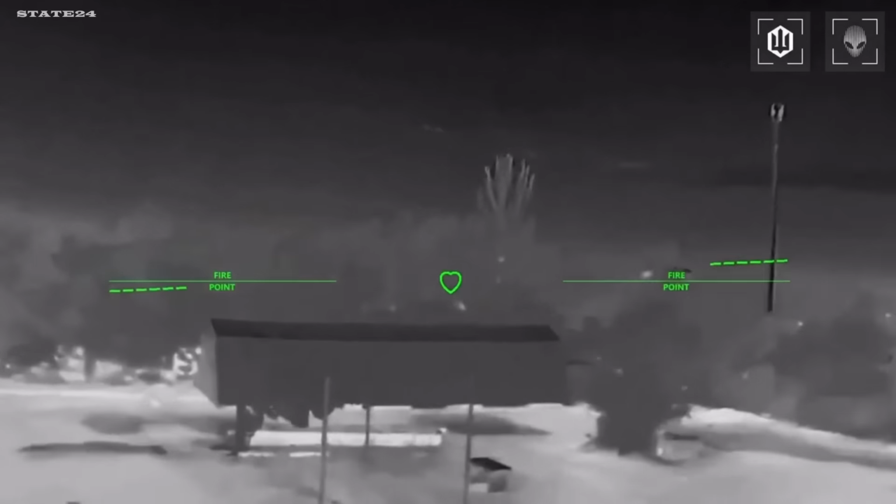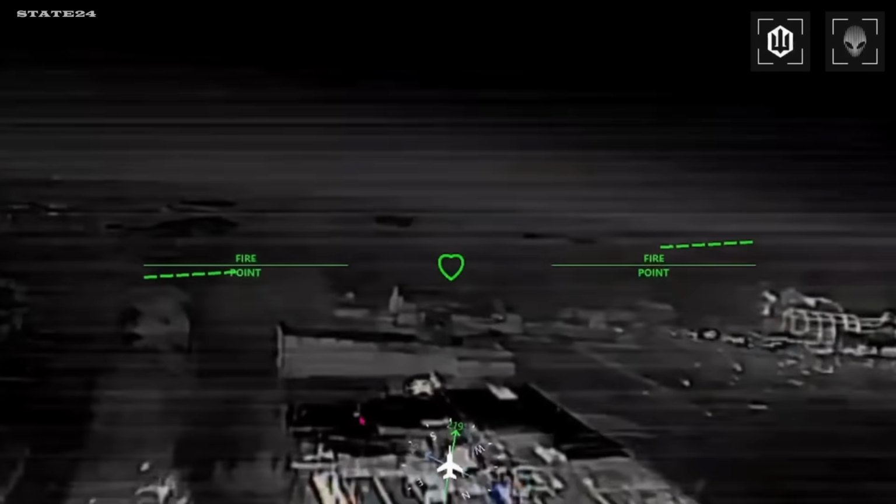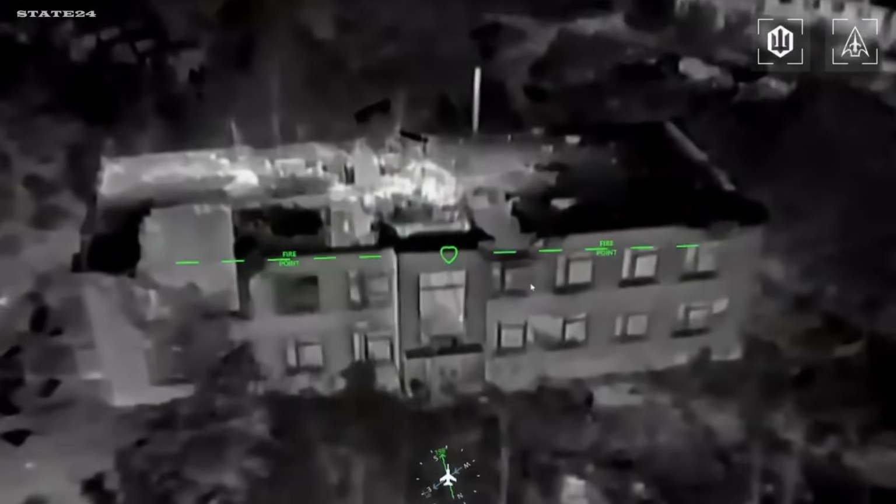night by night. When 28 air defense elements are destroyed in 28 days, at what point does the network simply stop providing meaningful coverage?